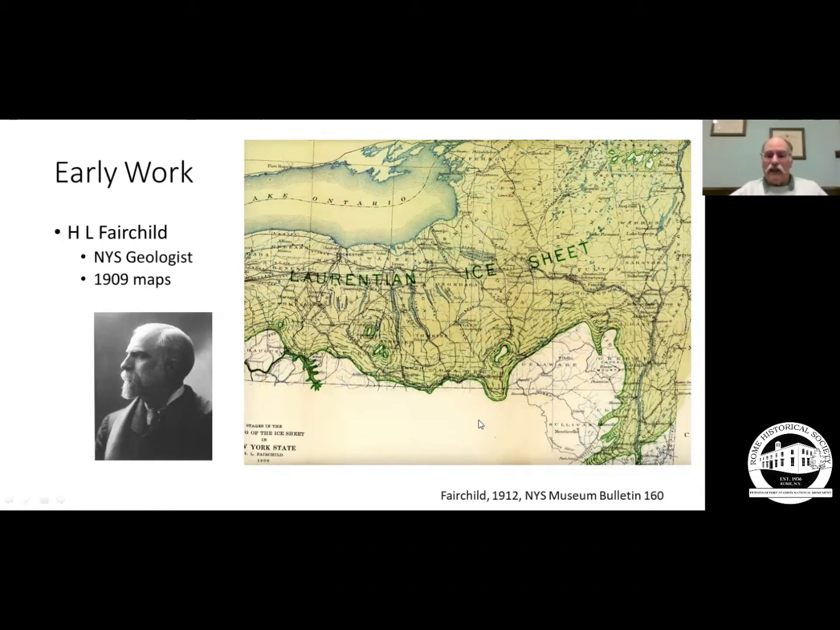As the ice began to retreat back, and Fairchild saw quite a bit of evidence for this, there was a stand in the Binghamton area. He referred to it as the Binghamton Stage. A few bits of higher land, like the Catskills, were sticking out. There were some Umlaufbergs, little higher areas up here in the Appalachian Plateau that he believes stuck up through the ice.